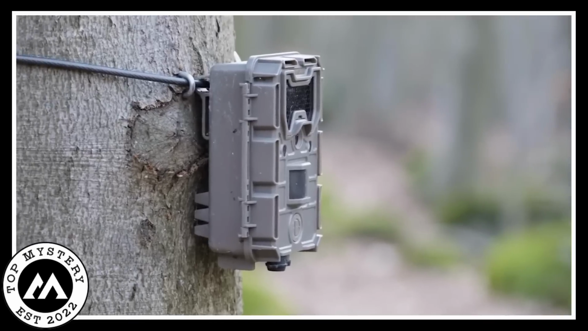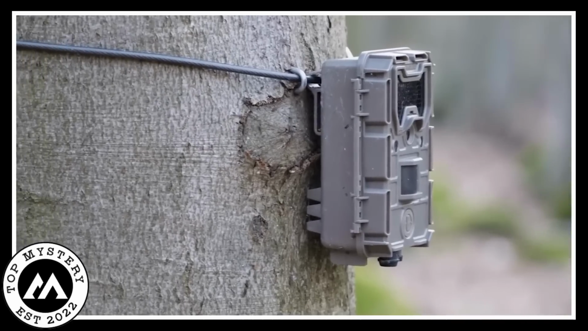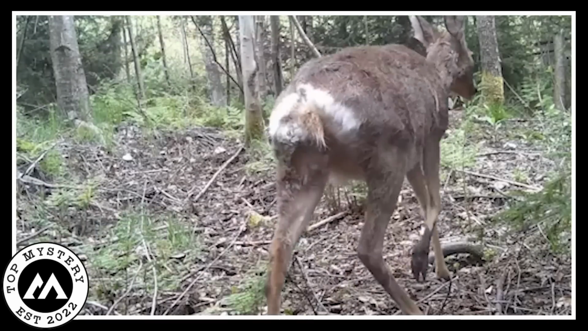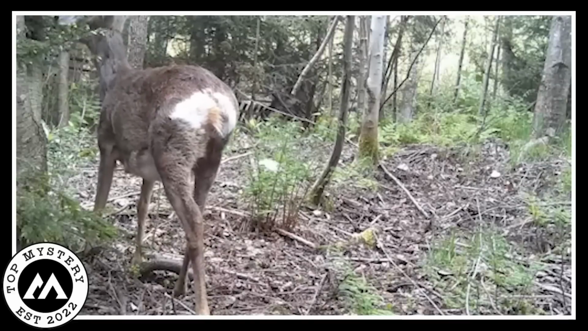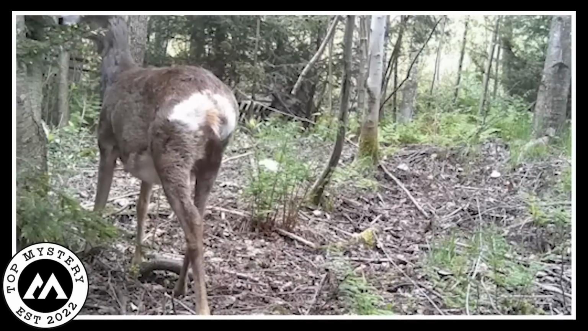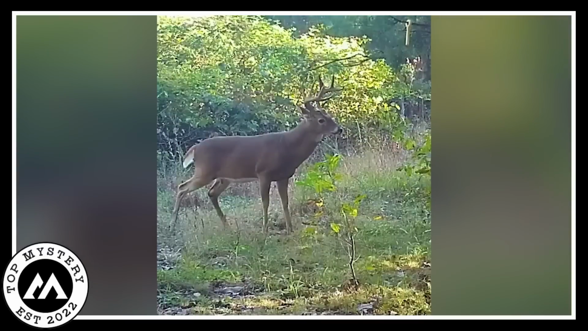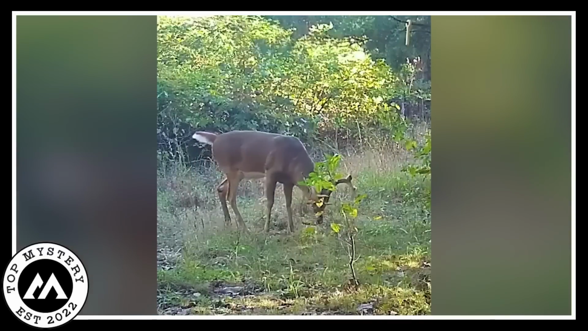So the trail camera's out there doing its nature watch, and guess who shows up? A wild deer just living its best munching life in the woods. You've got this laid-back deer casually strolling into the camera spotlight on a serious quest for snacks. It's like a woodland buffet hunt, nose to the ground, probably in the mood for some deer gourmet treats.